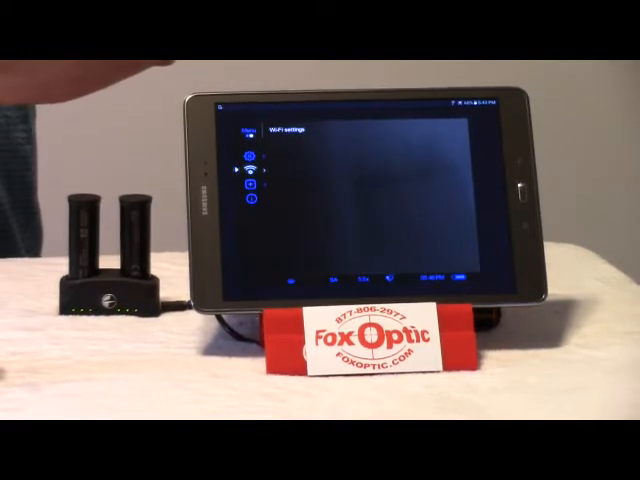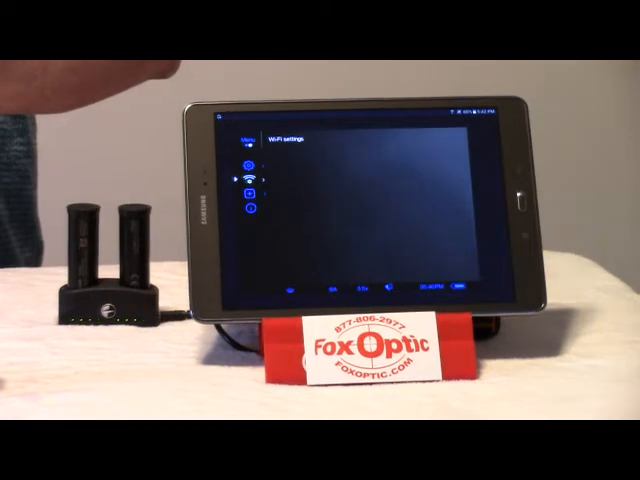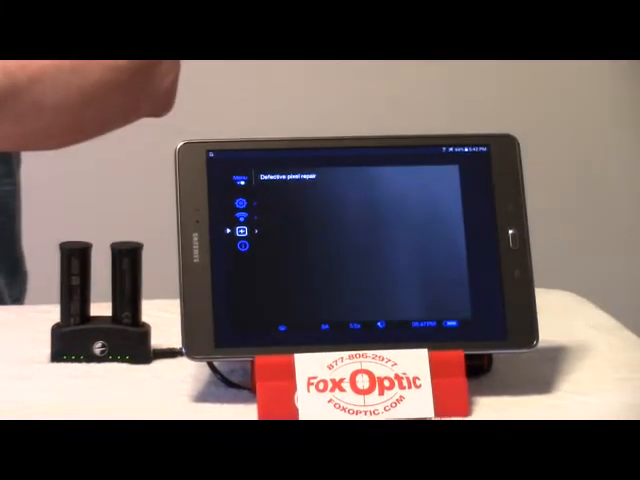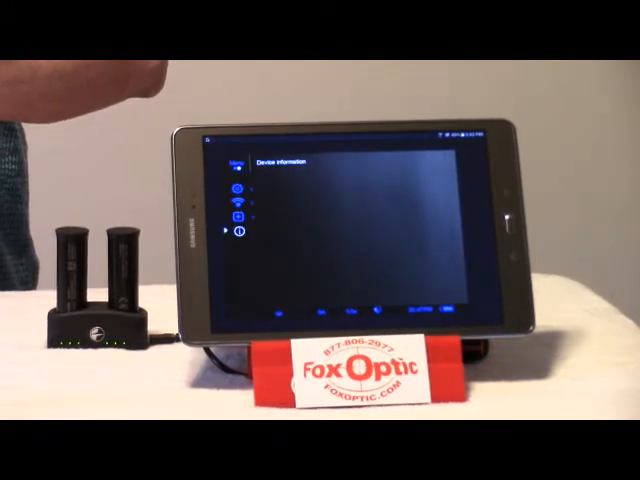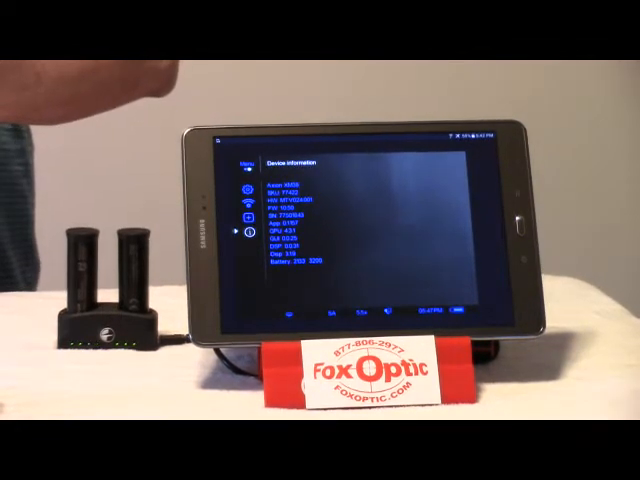So the next menu function we got there is your Wi-Fi settings. That's going to let you set your password, some of the different simple settings inside of there. The next one down is going to be your defective pixel repair. So in that setting, if you would happen to get a defective pixel, you have the ability to repair it. And then we got just a quick device info. It's going to tell your firmware version, general settings about the device. So long press would take you back out of that menu.